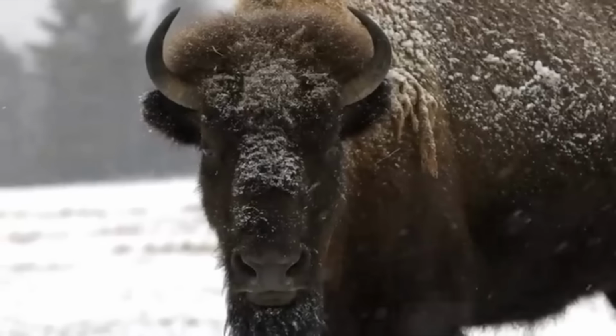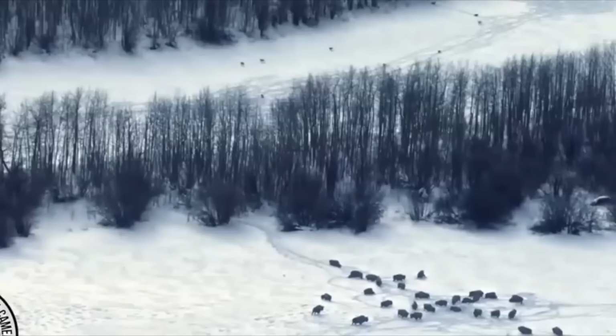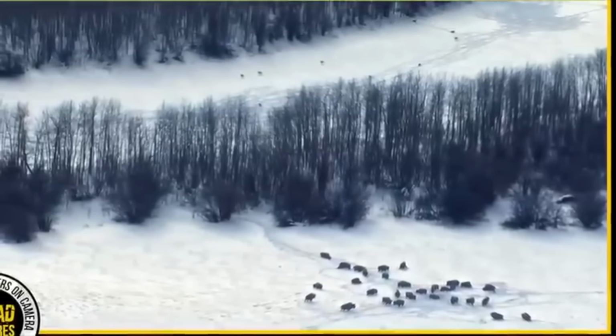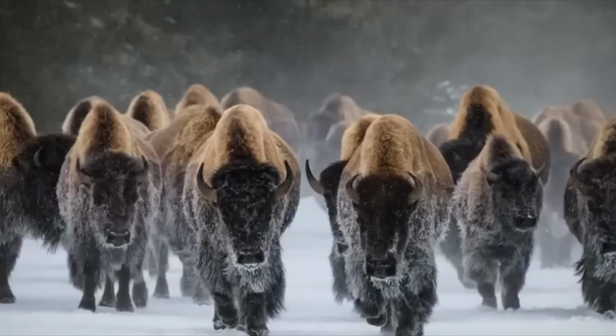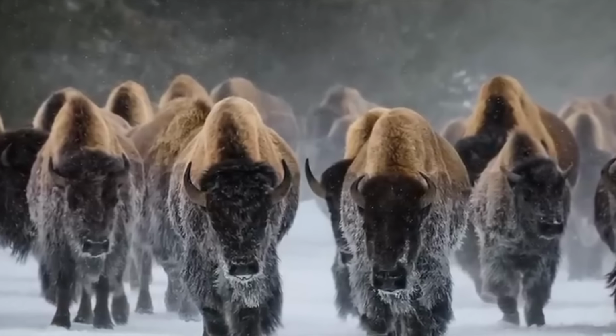Bison. As you can see from the aerial view, the wolves are on the bison's trail, and only a small sliver of trees separates the hunted from the hunters. As the wolves circle, trying to unsettle the herd, the bison stay close to one another. They know as long as they stay together, work as a unit, they will be safe.